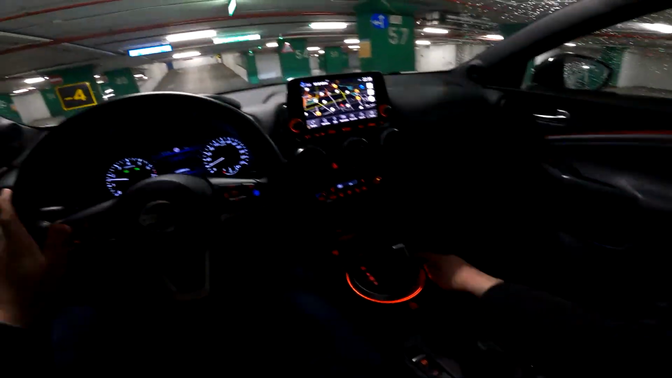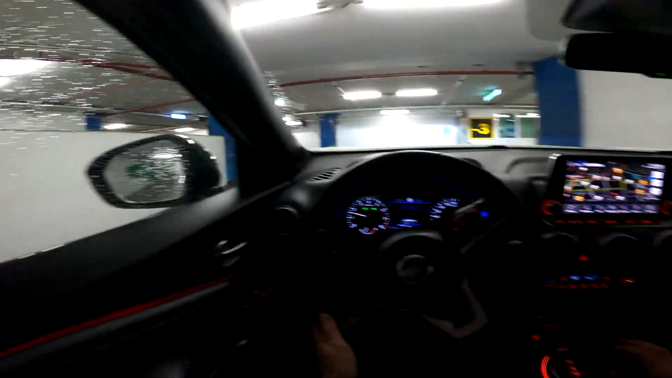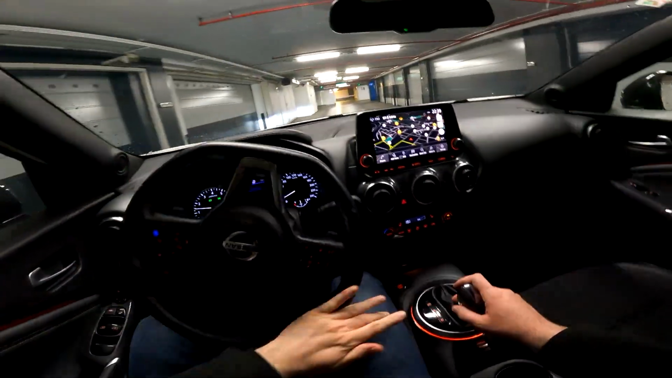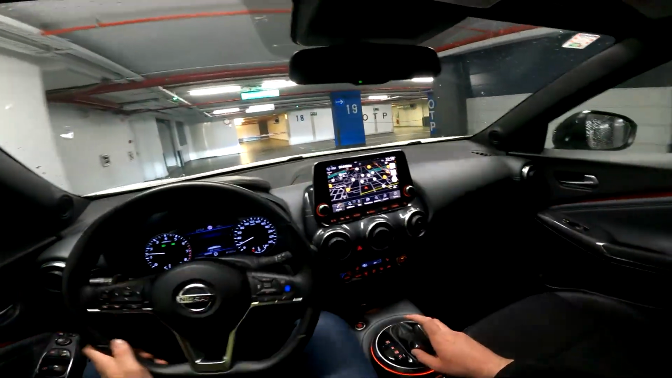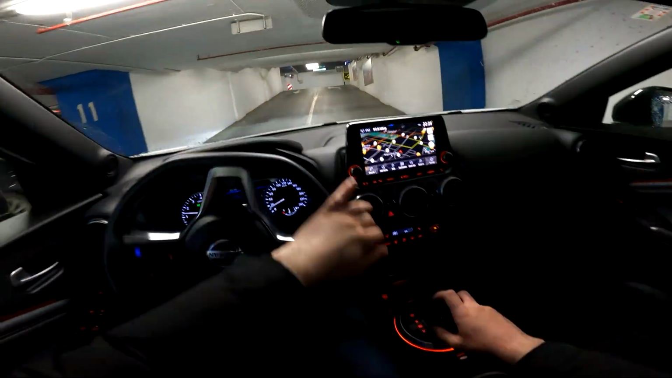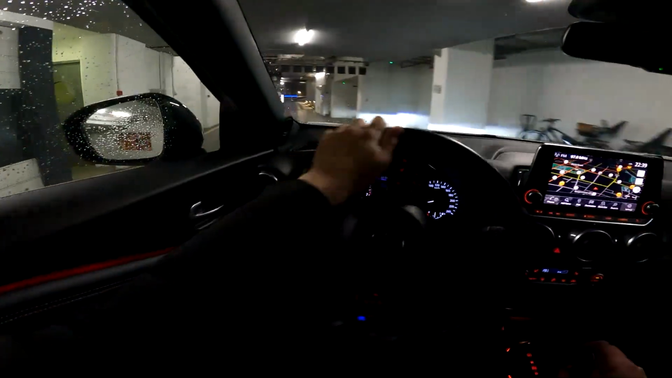And I do love these ambient lights. So you have the ring around the gear lever, and you also have it in the doors. So that's quite cool, but you can't change the color, so only this color is on. So we are now departing this pretty huge garage and ready to go on a night drive in the city. It's currently raining outside, as you can see from the car.